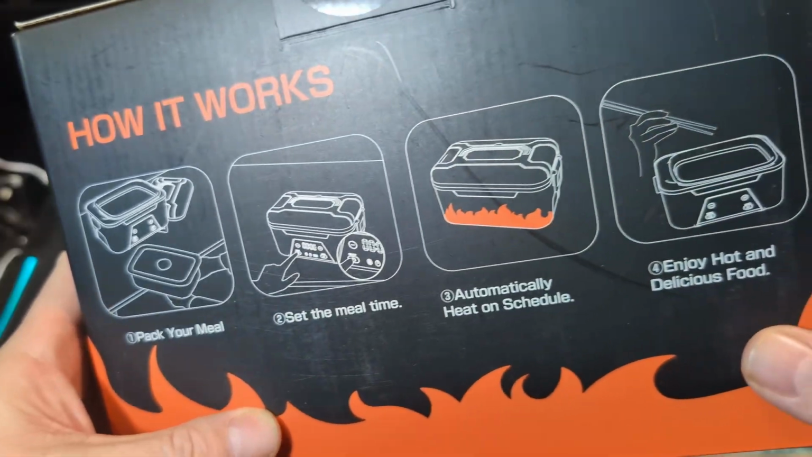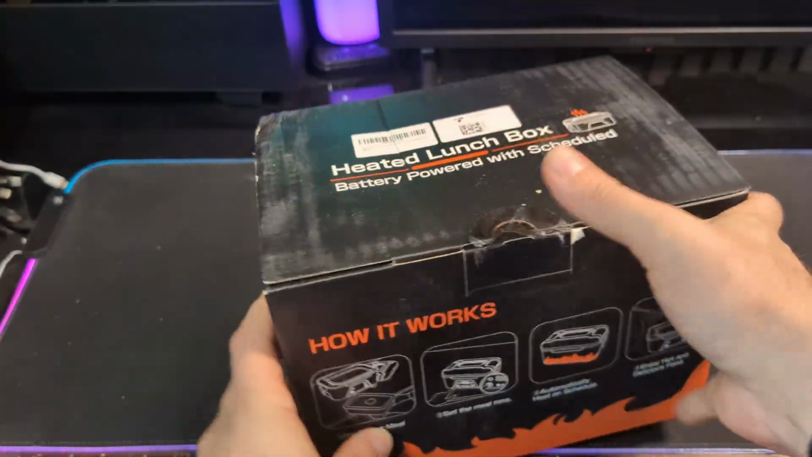So I guess the proof is right there in the pudding. I showed you the temperatures with my thermal camera with how this thing works and how this is going to heat up your food. So let's just go into a little bit of that unboxing because I was super impressed with everything that came included.